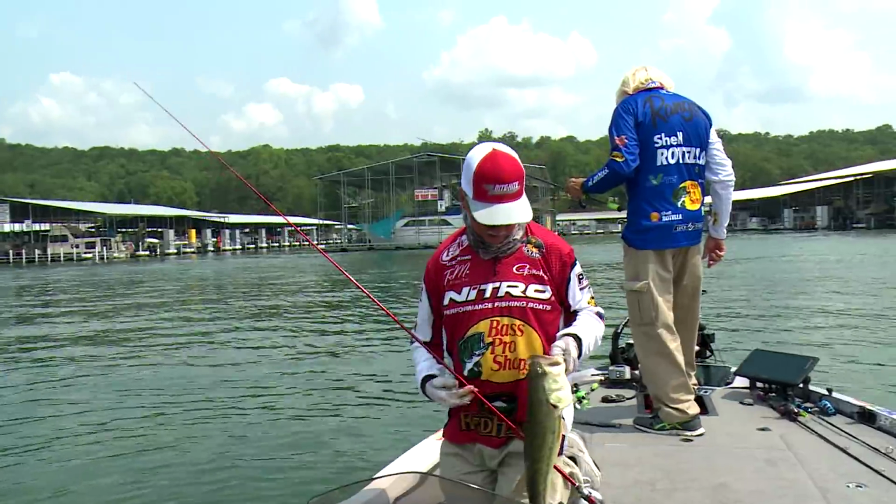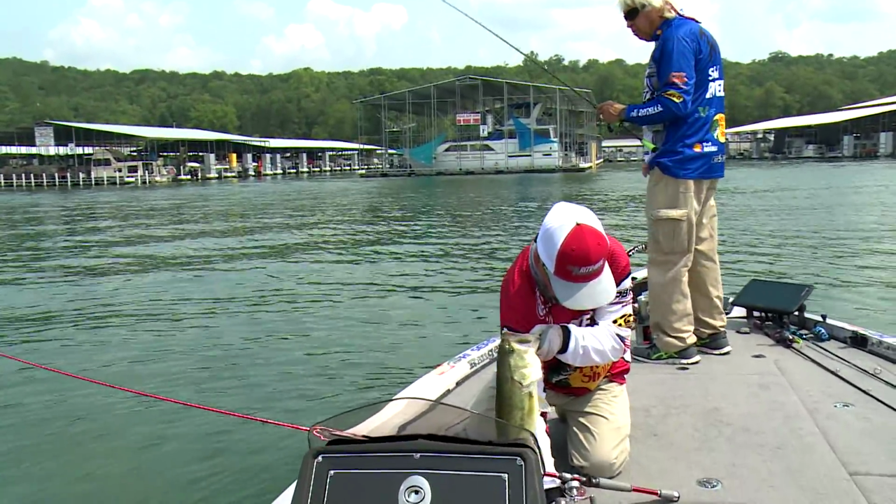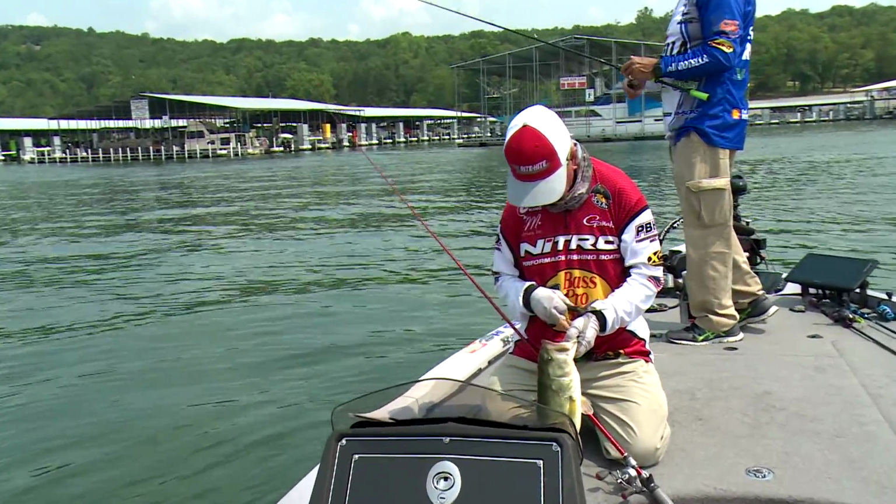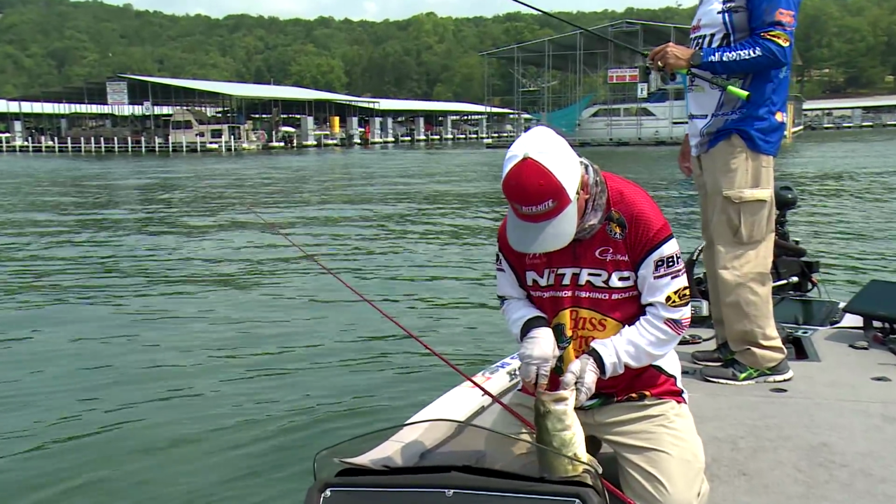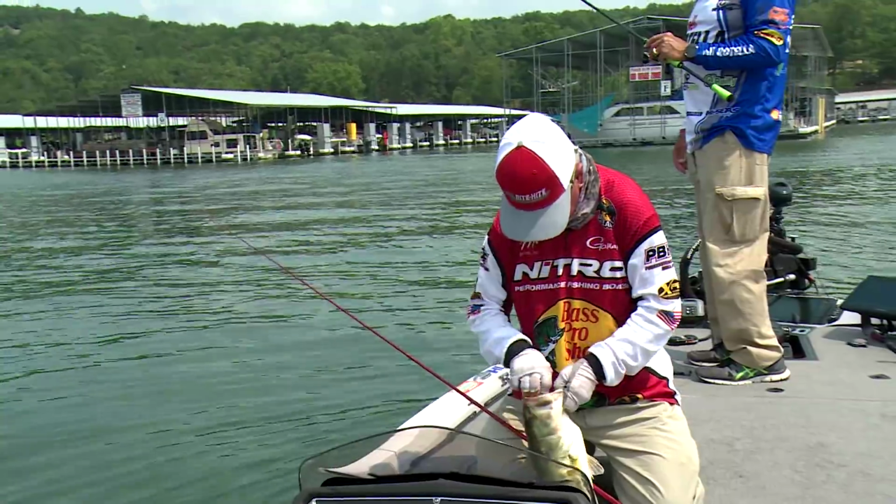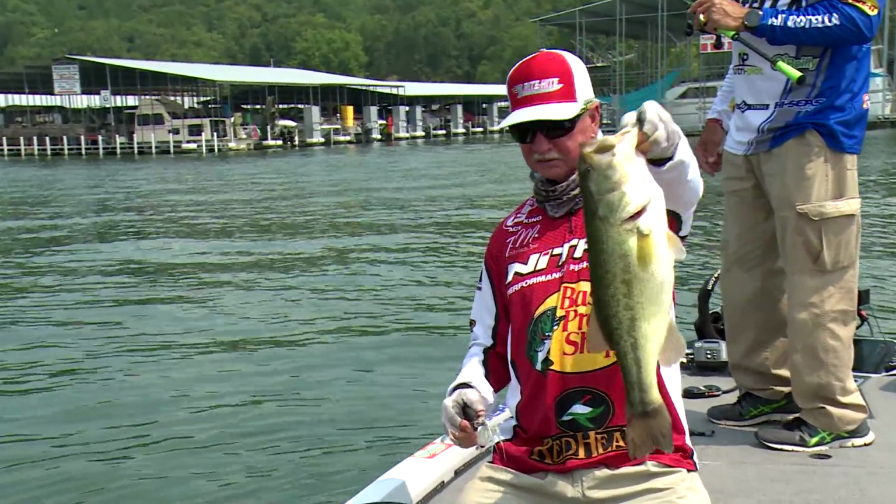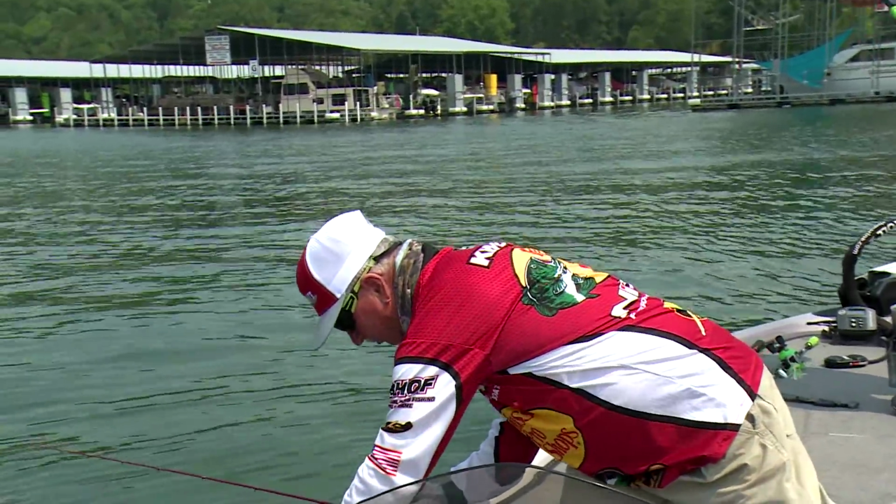I'm going to have to get the pliers to get him off. I got some right there. I got a tool to get the hook out of fish when they swallow it like that, and I didn't bring it. I haven't taken it out of the package yet. I just got it at the tackle show the other day. Isn't that nice? What a way to start.